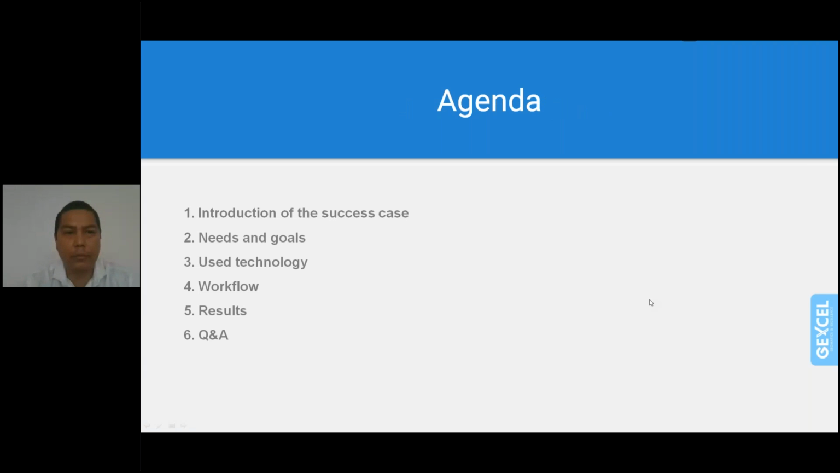Let's move through today's agenda. We will have an introduction of the success case. We will try to underline the needs and goals of the project. We will also try to explain a little bit the technology used and the workflow that has been applied, and then the results and the session of Q&A.